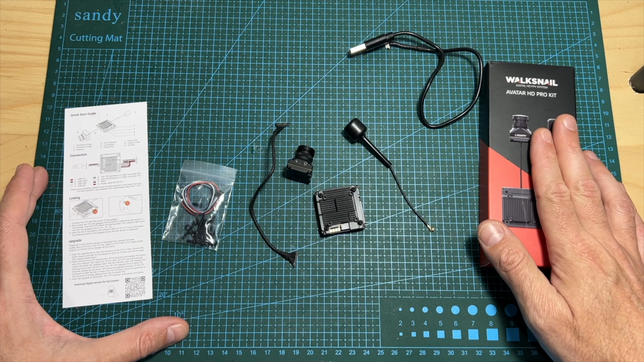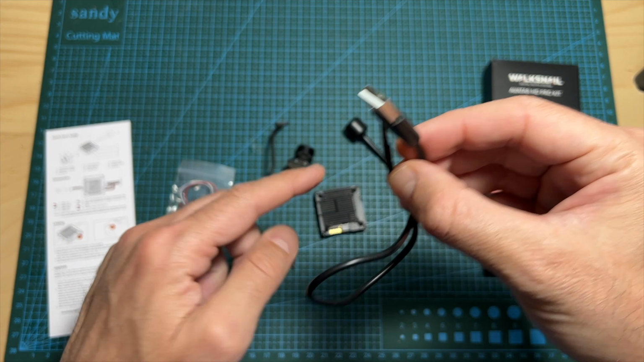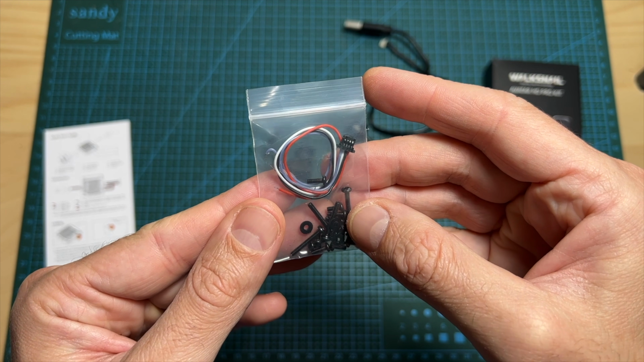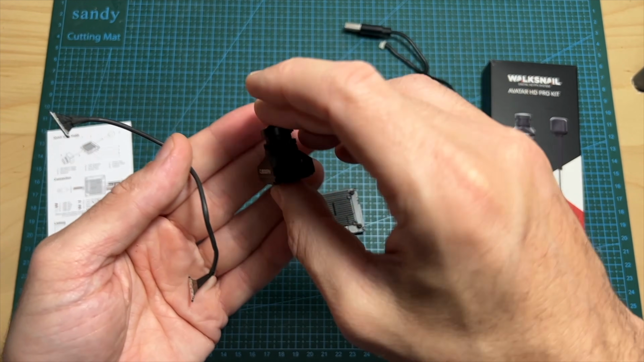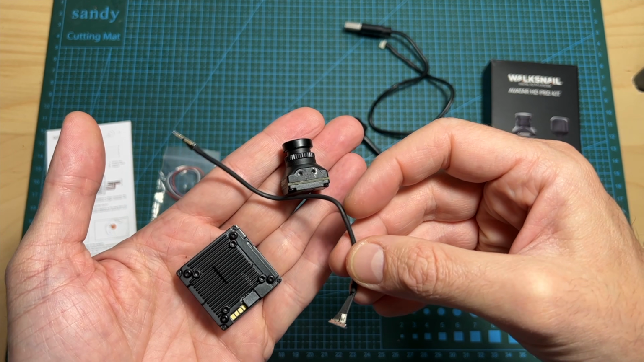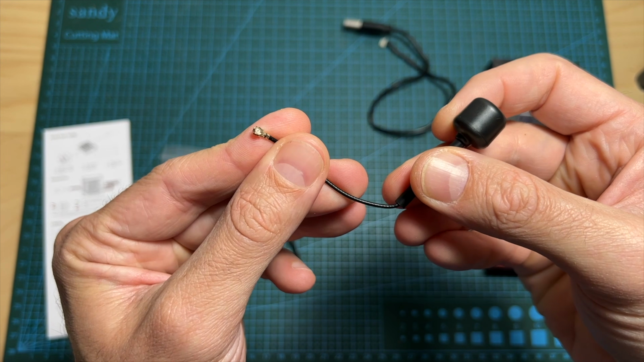First of all, in terms of packaging, here you can see everything that comes inside the box of the Avatar HD Pro Kit. So you are getting a quick start guide, a USB cable which is used for accessing the internal storage of the VTX unit, a bag with a harness that is connected to a 4-pin JST connector, M2 screws and 4 plastic washers, a 15 cm long MIPI cable, the camera unit and the VTX unit, which by the way were all pre-connected, so I just disconnected the MIPI cable so I can show you all the parts separately. And you are also getting a single LHCP antenna that is using an IPX connector.